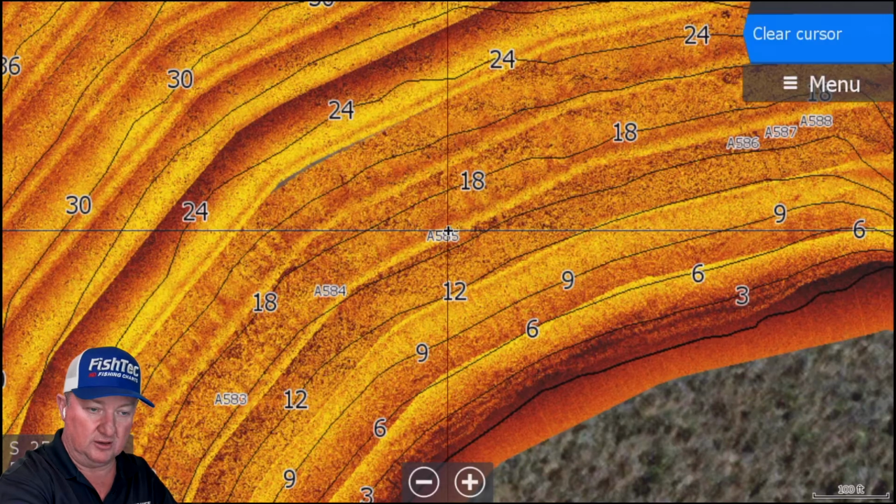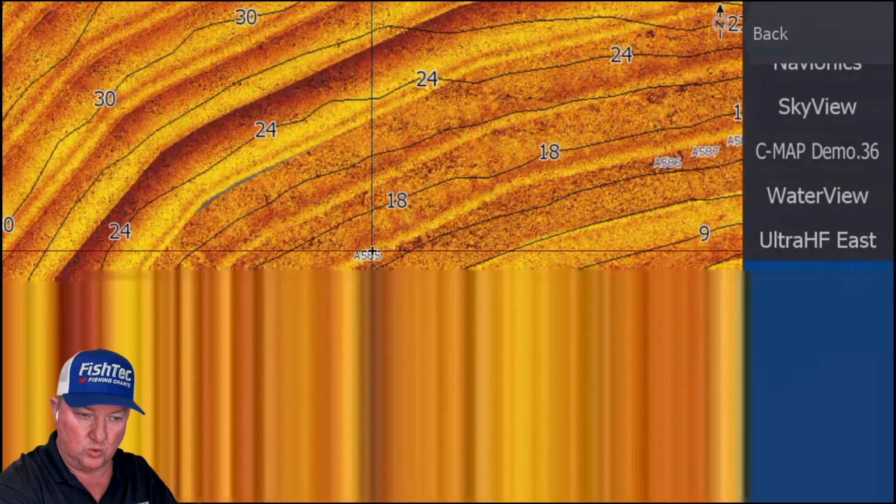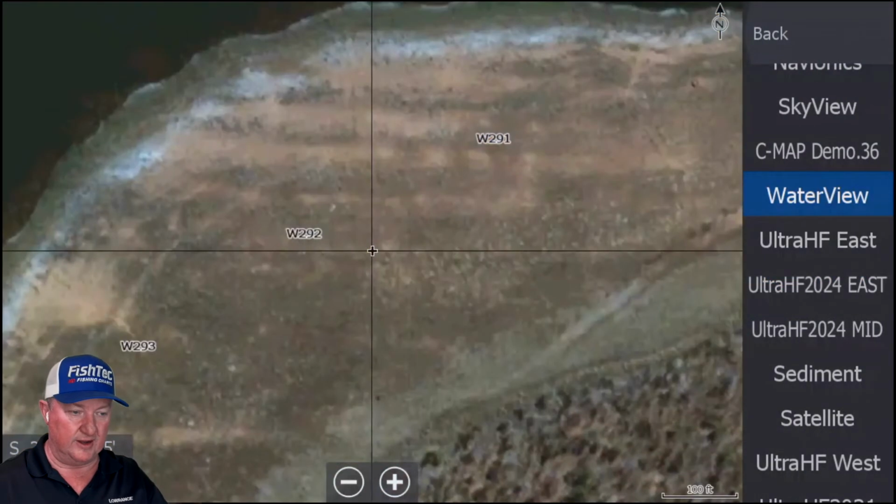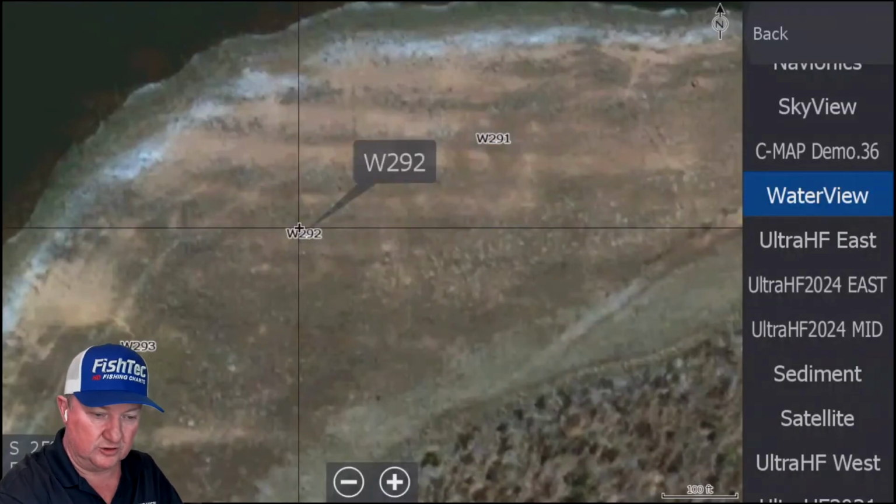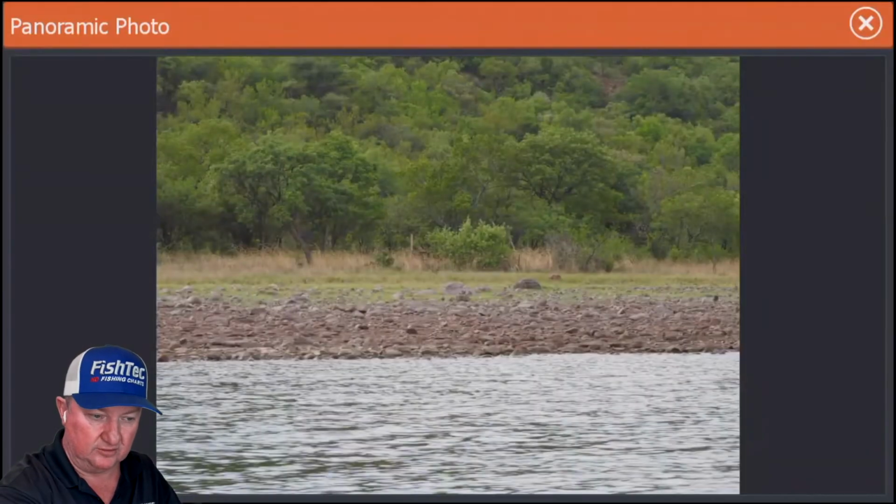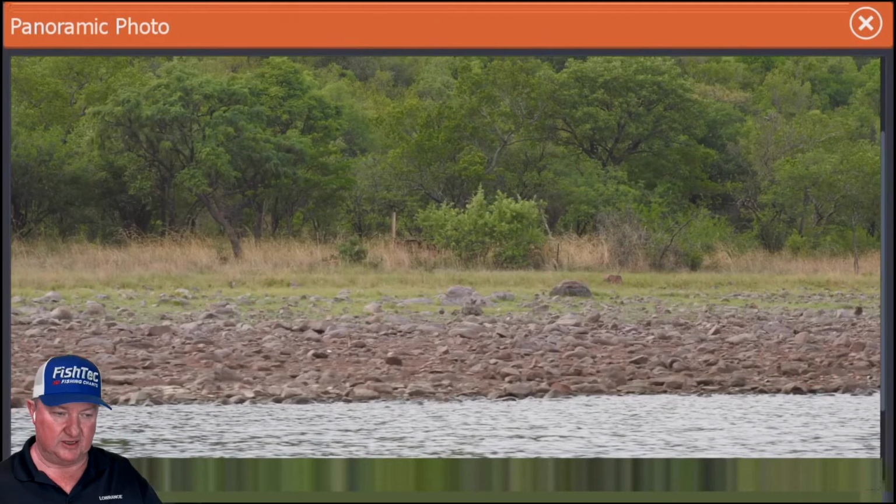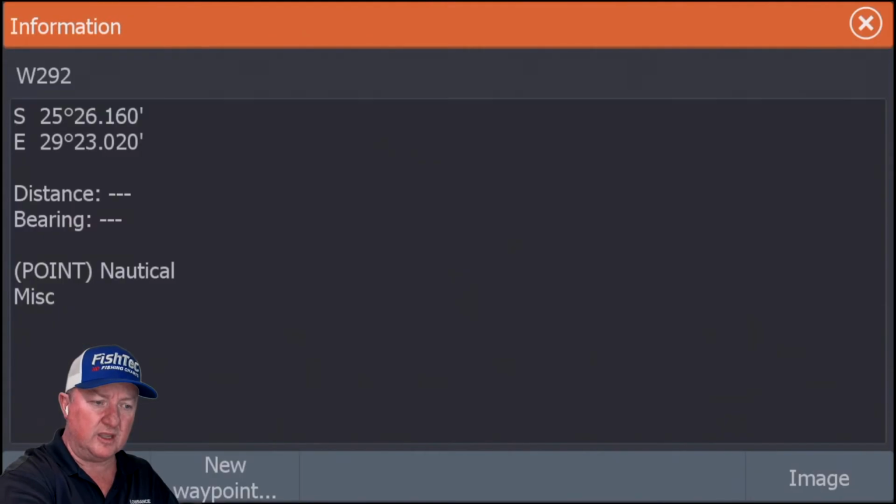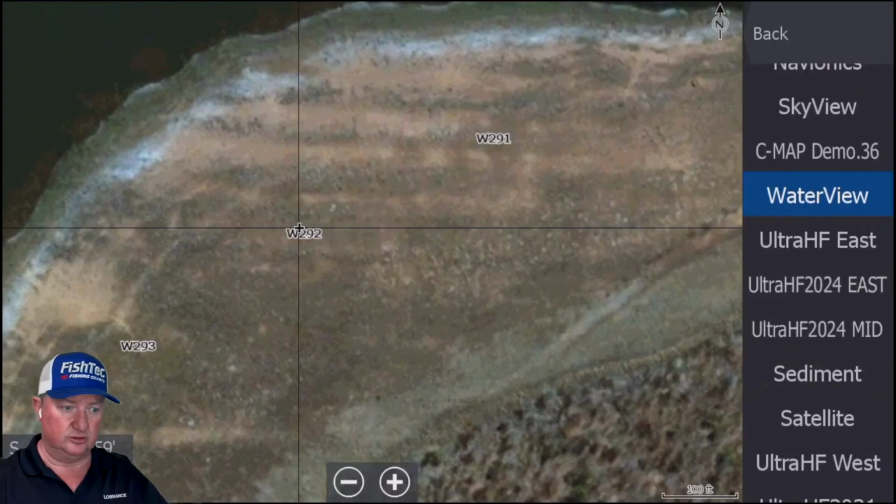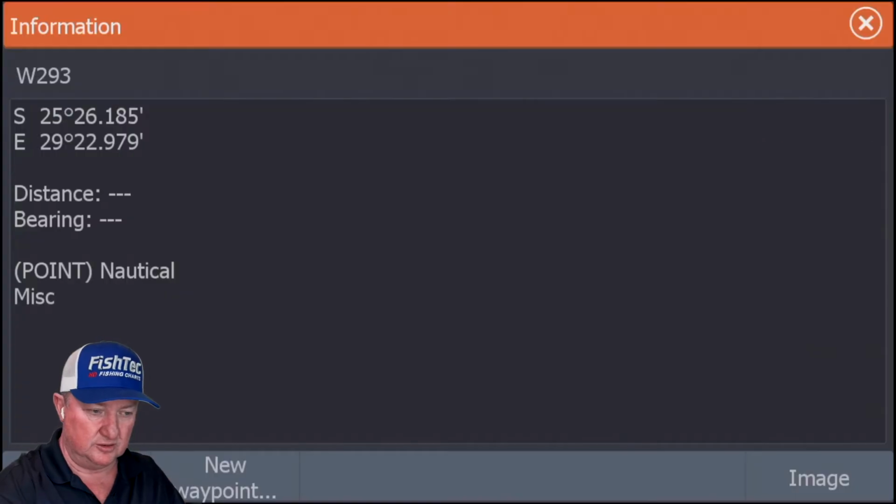That's also here. Menu, restore cursor, more options. If you go to water view, you've got another whole set of photos, which you can see are taken from the water when it was down at, I think, 80% at the time, which just gives you another perspective of what those rocks look like. It also makes it a little bit easier to target something.